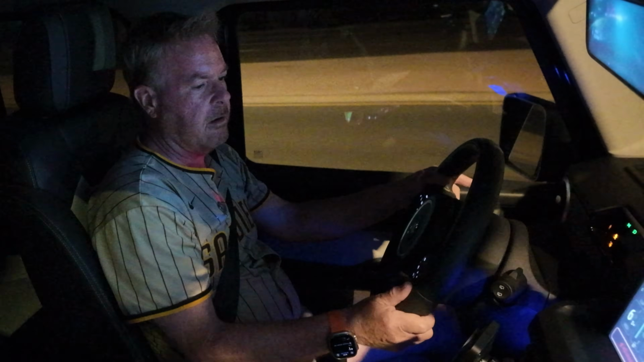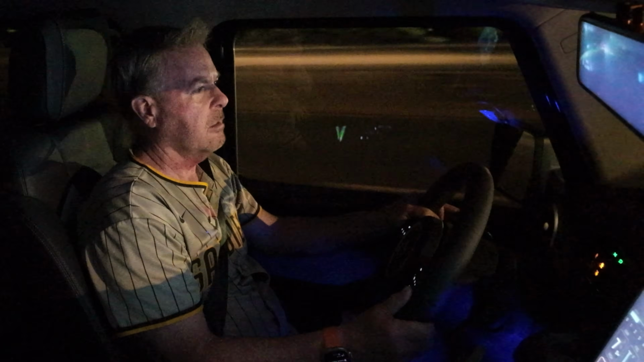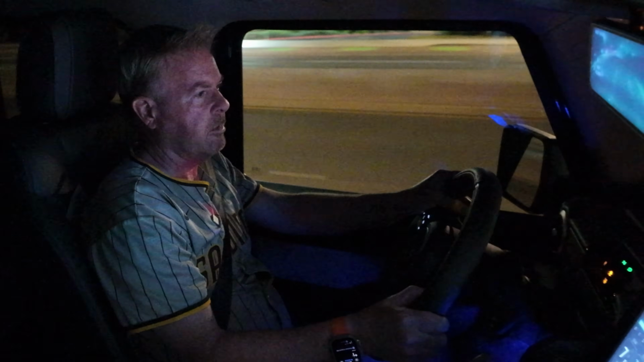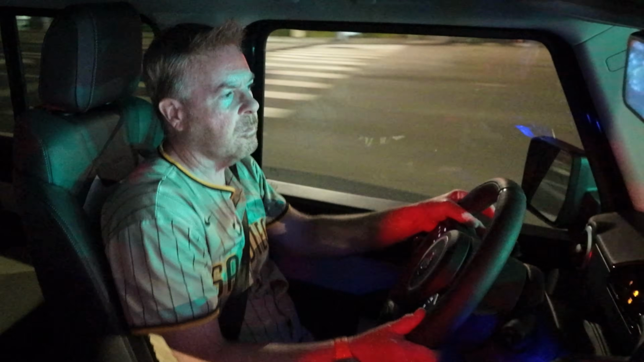Okay, and so I now have AEB not available. Don't know why. I believe that's automatic emergency braking. I have to look it up because the little picture doesn't tell me what it really is, and AEB does not tell me what it really is. Again, it's kind of annoying.